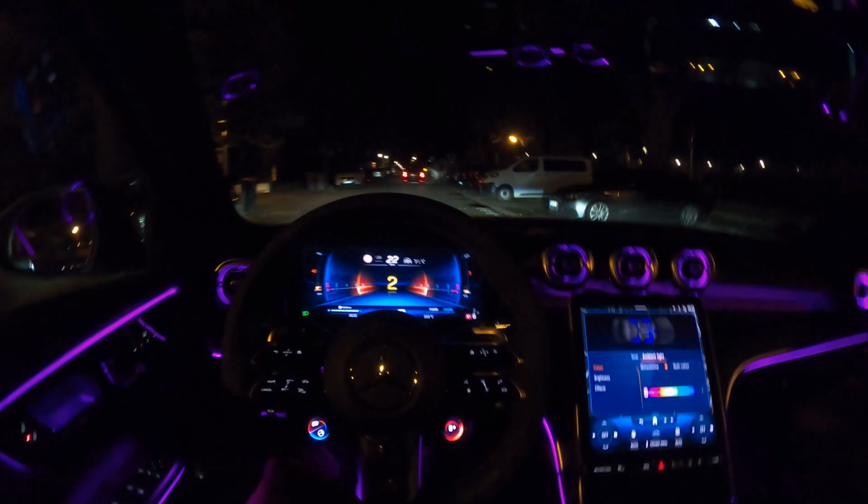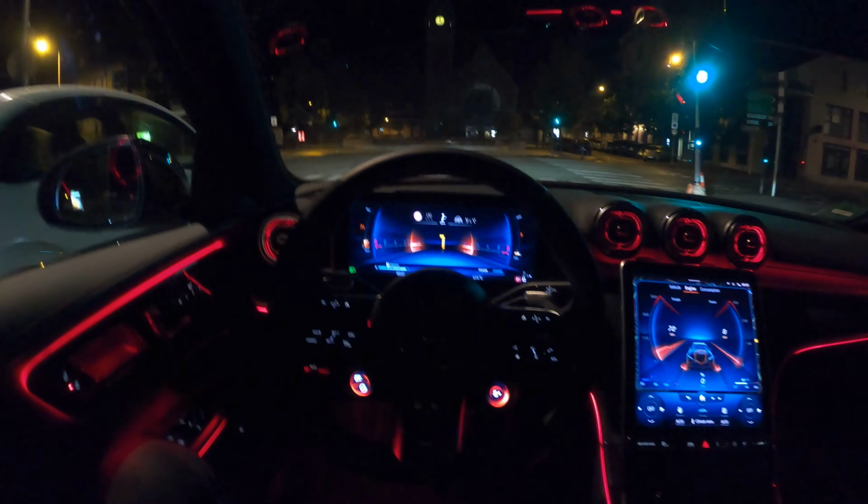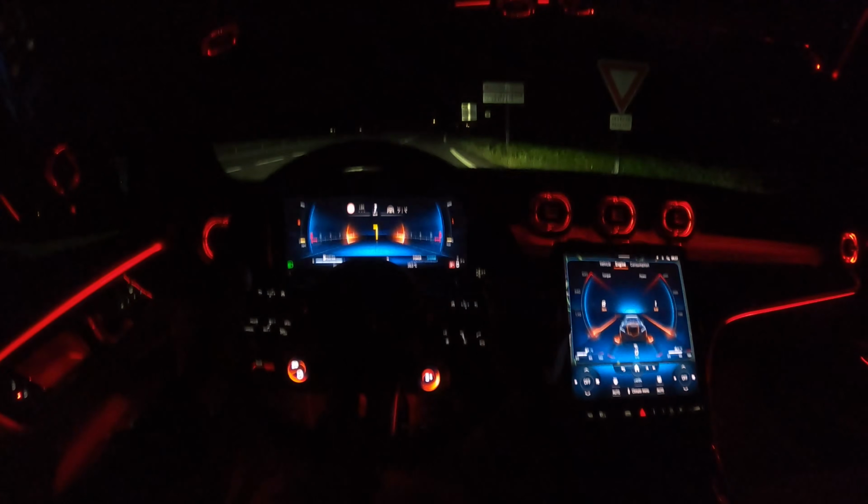The blue one, wow, or the pink one. The sound is disappointing. 3, 2, 1.